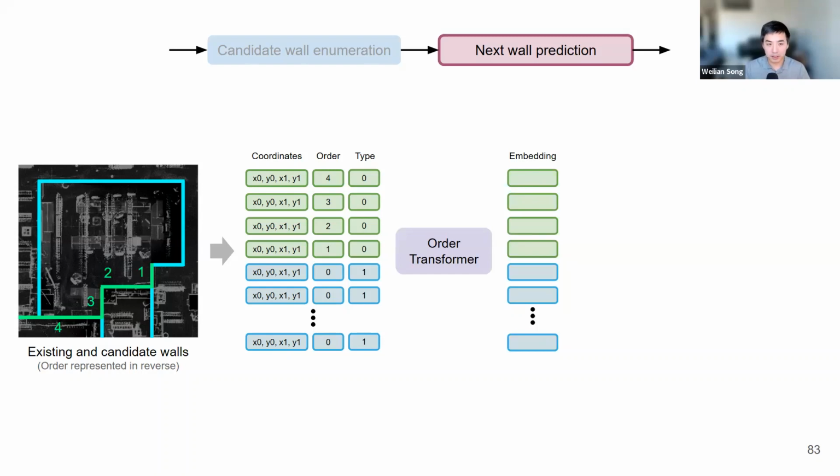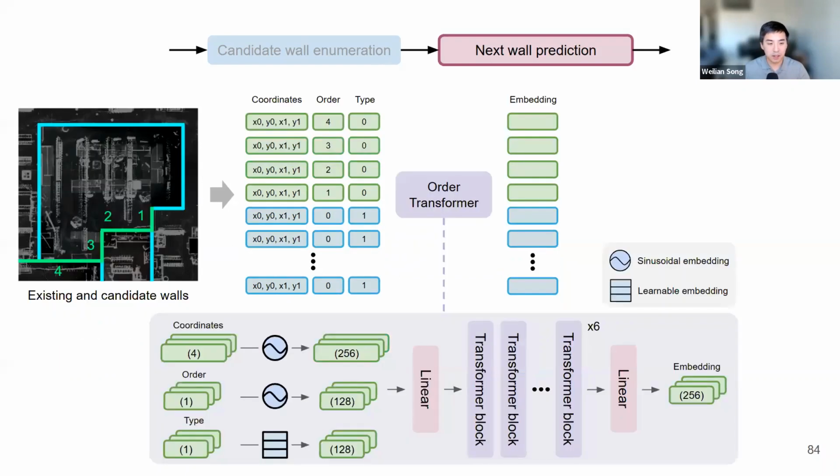The order transformer network takes in these nodes and then outputs an embedding for each wall. And for the order transformer, it's essentially a 6-layer transformer, has 6 transformer blocks, and there's some encoding at the beginning to convert the information into higher dimensions, and also some linear layers. The encoding for the coordinates and the order, we use cosine embeddings. And then for the type, we use a learnable embedding instead. Those are just subtle details.